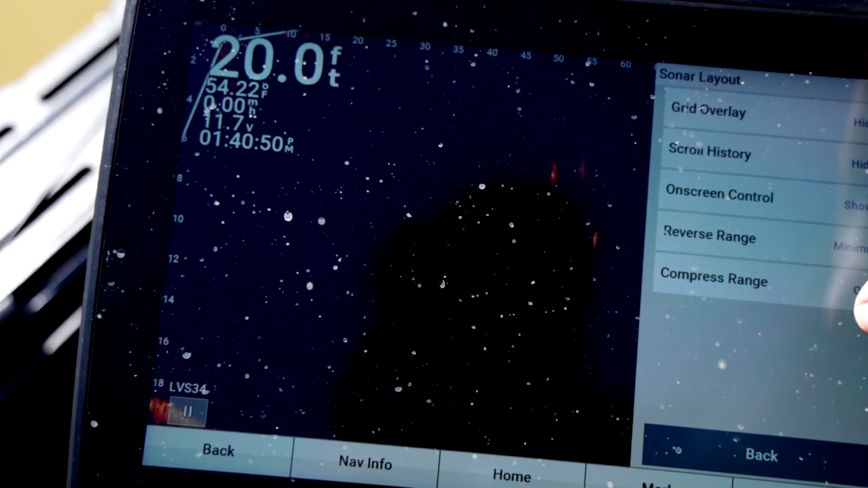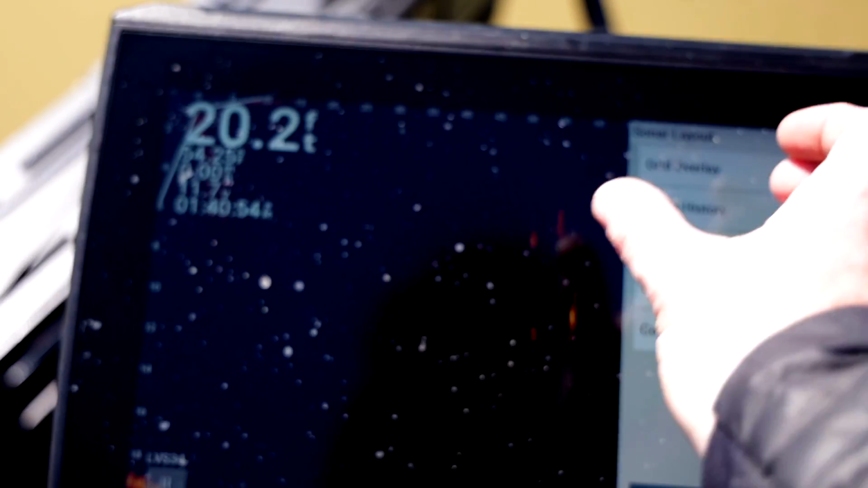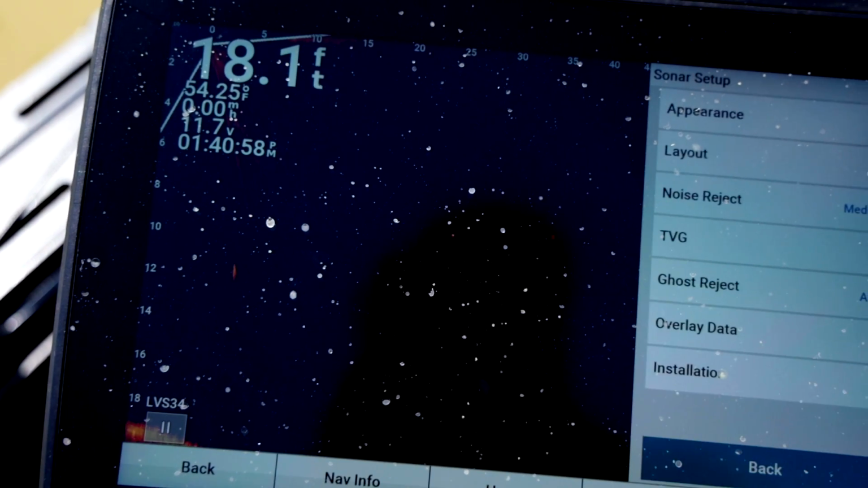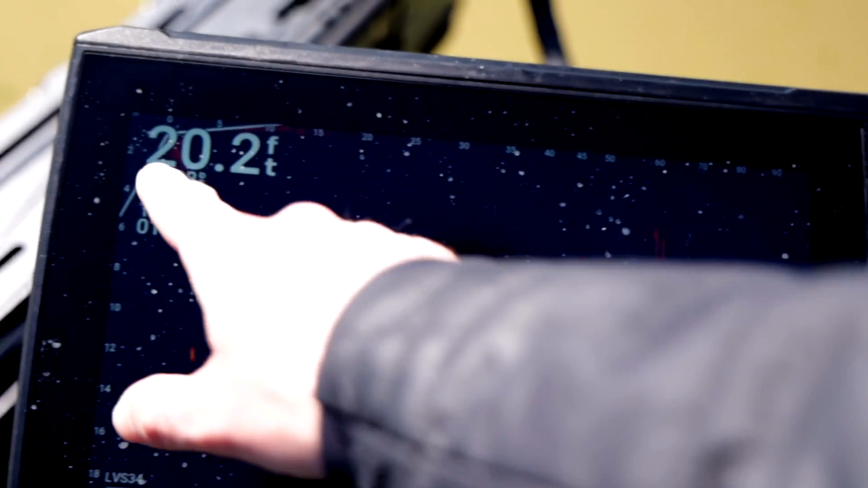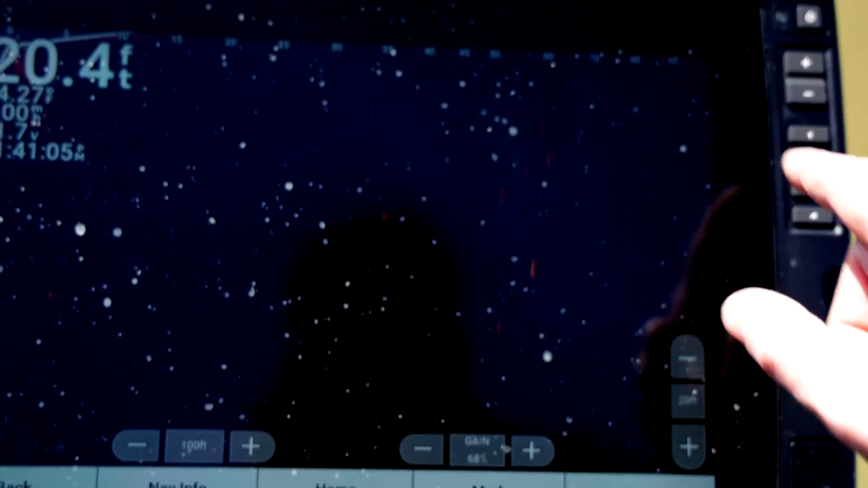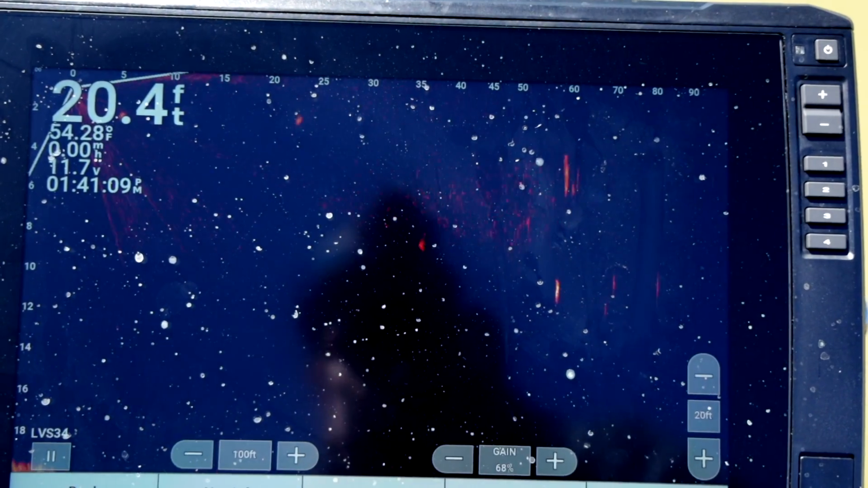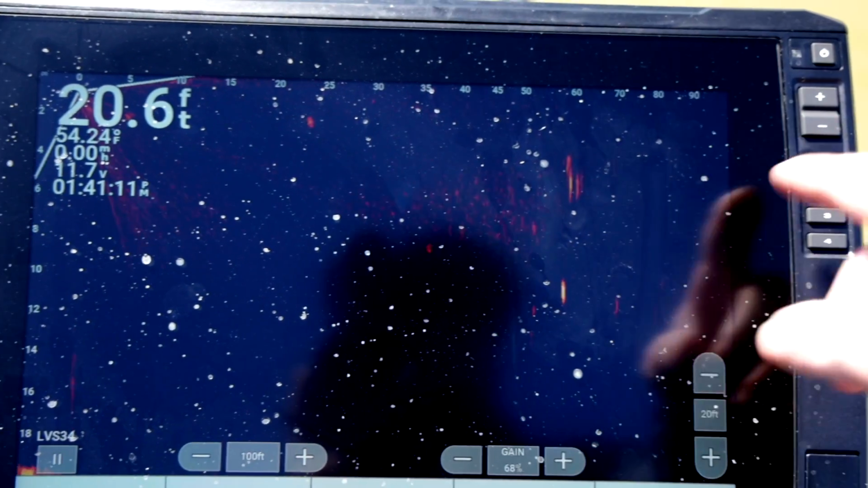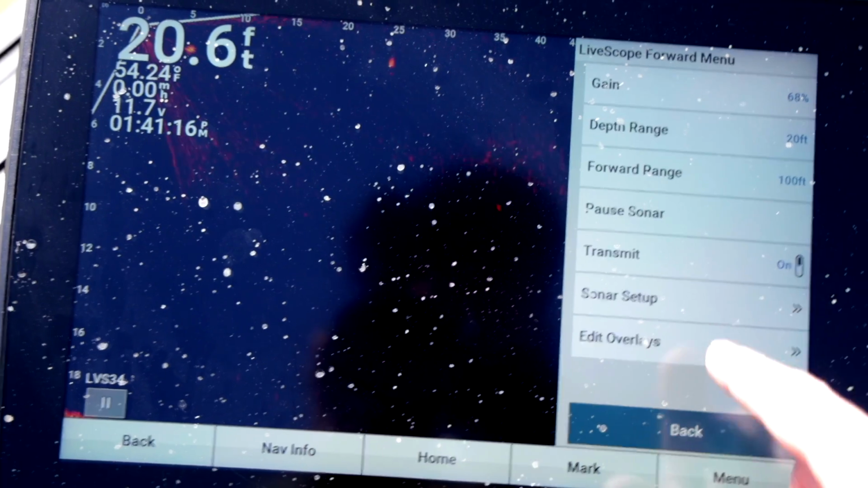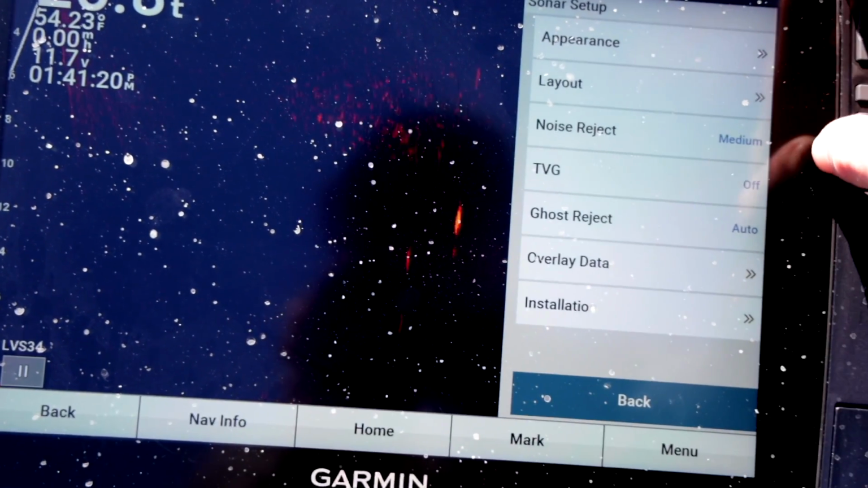And then compress range, we're going to leave that off. Basically what that does, it'll give you more screen here and then compress further out. I'll turn that on just so you can see what it looks like here. You can see this is now wider, and then as you get further out, it'll compress those numbers down so you can see out further, but the closer up stuff you'll be able to see better. I don't like that, so we're going to go back in and turn that off.